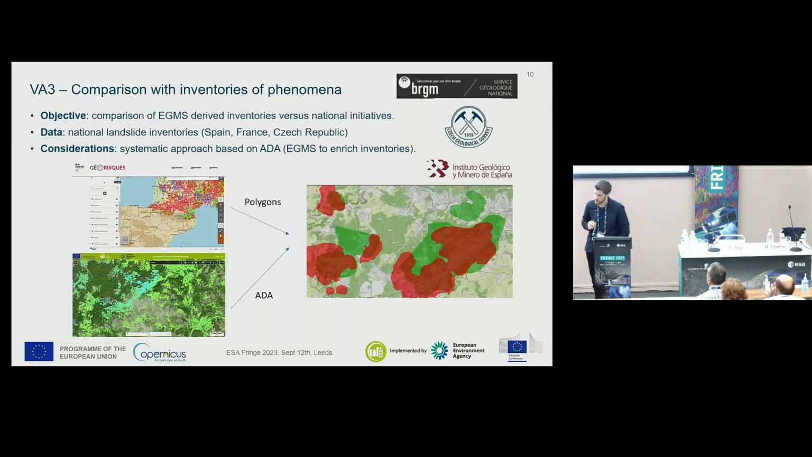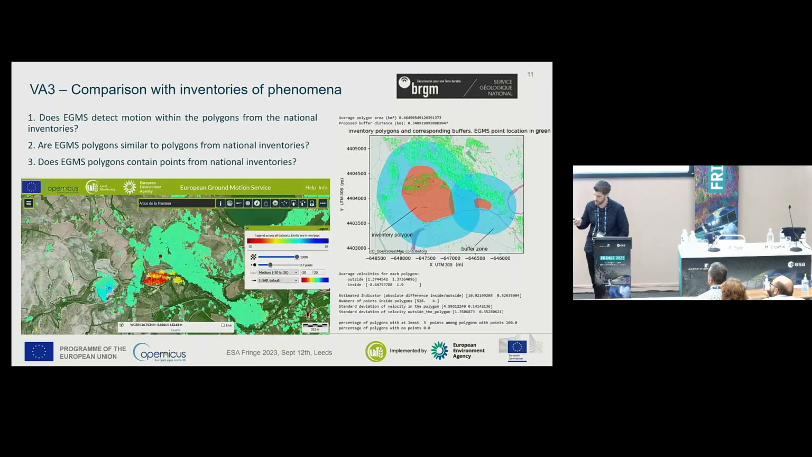The third validation activity is the comparison with inventories of phenomena. Here we're seeing, for instance, the national inventories of Spain, France, and Czech Republic concerning landslides. And we see how EGMS, via the extraction of active deformation areas and comparison, how well it correlates with the existing inventories, and how well it complements them, because we found out that it will allow the mapping of a lot of new landslides that were not mapped because it was a human process.